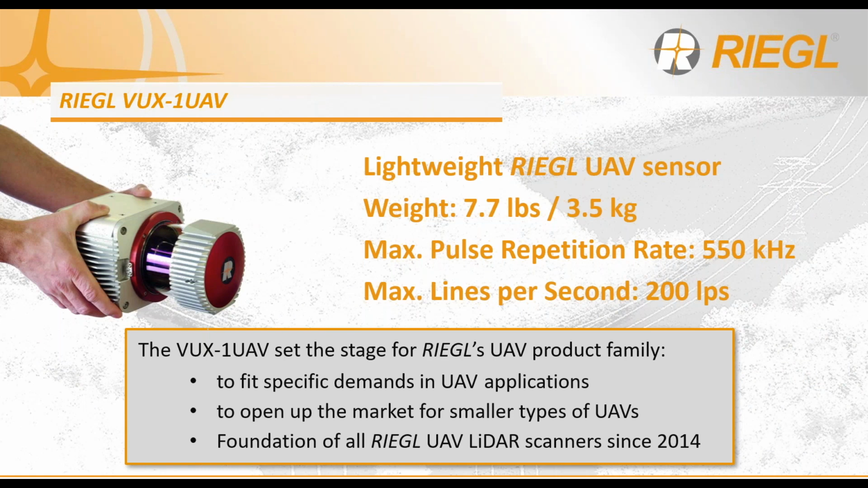The foundation of the VUX series, the VUX-1 UAV is a lightweight, survey-grade accurate LiDAR sensor that weighs in at 7.7 pounds or 3.5 kilograms. Over the past 6 years, the VUX-1 UAV has met industry's demand for UAV-mounted LiDAR, providing users the capability to capture point clouds in hard-to-access regions while reducing operational costs when compared to manned airborne LiDAR systems.